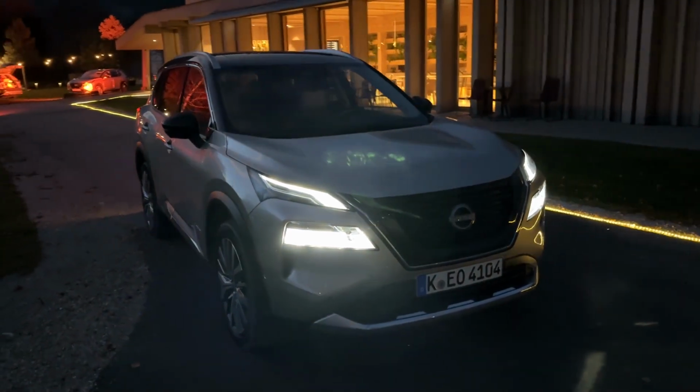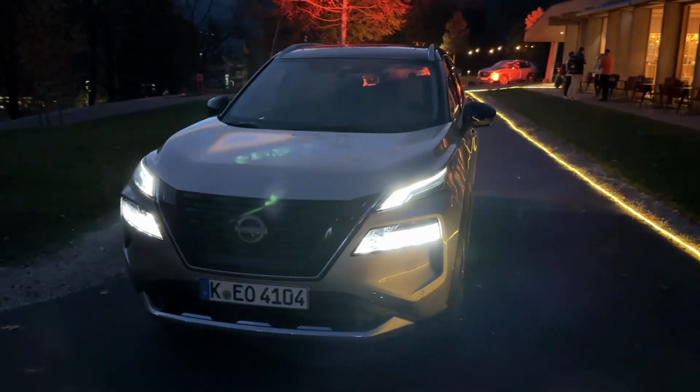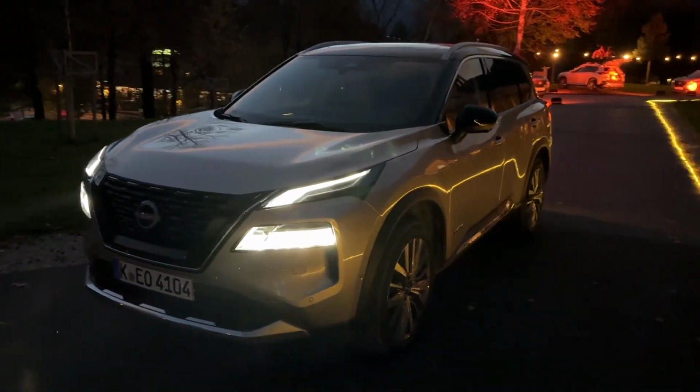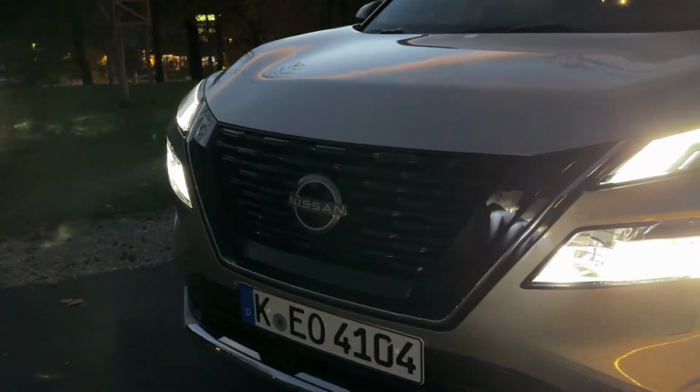Today we are going on a night point of view drive with this car, the all new Nissan X-Trail. And as you can see, we have a new design and the beautiful shape of the front headlamps and the V-motion grille with the new Nissan logo.